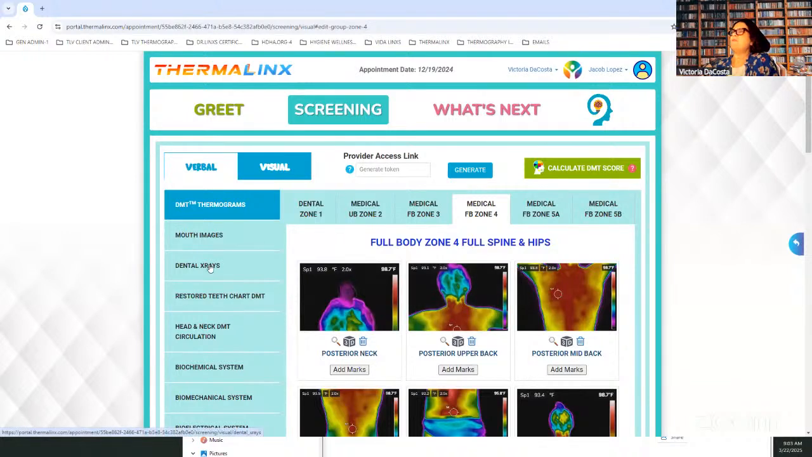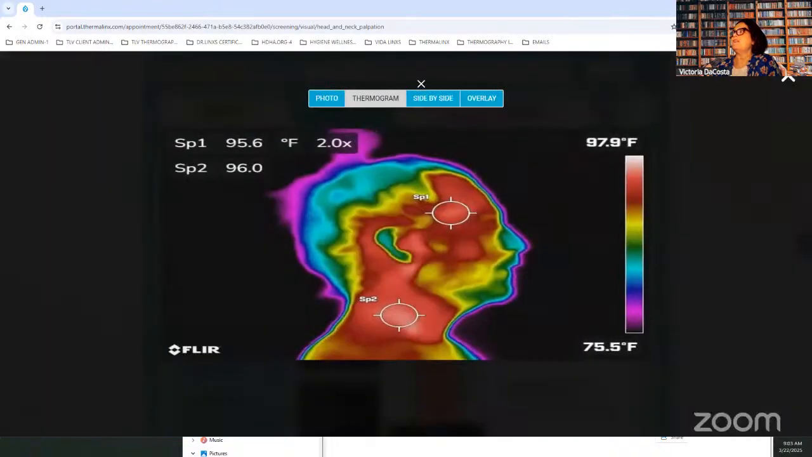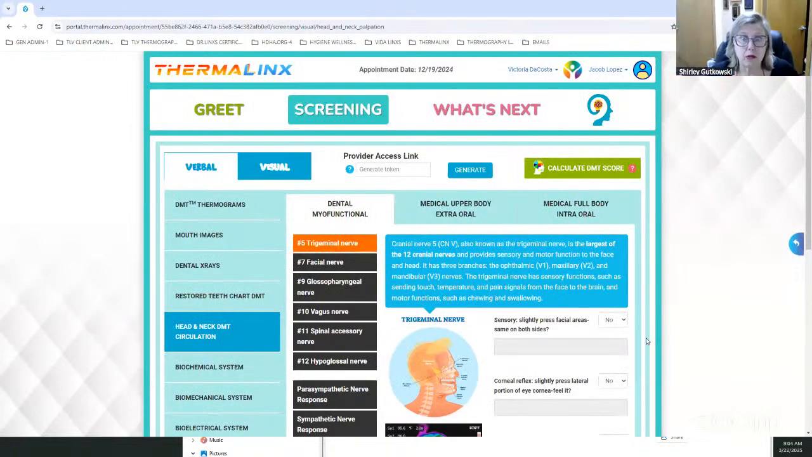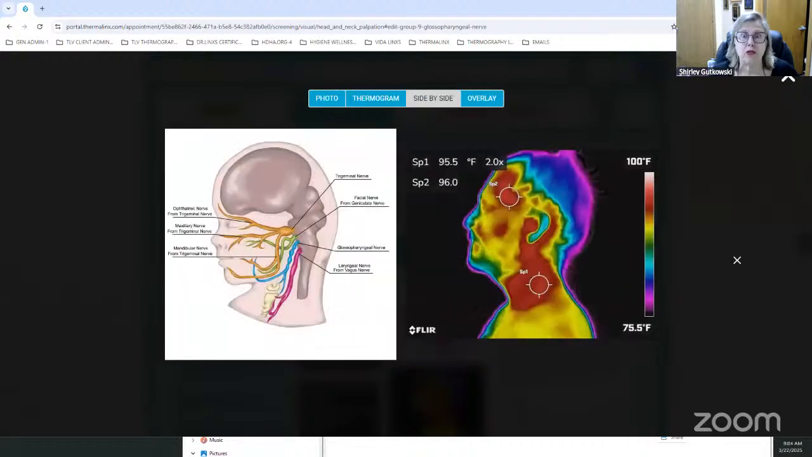And so what I hope to do is, and you said they don't like to answer a lot of questions. In the dental myofunctional, here's the nerves. We can literally look at these nerves and see, here's a trigeminal nerve, and ask a few questions, only 3 or 4. We're not going into detail, but we're figuring it out. We don't have to have them do all the figuring, right? But we do want to know, did they have an accident? Did they get a baseball in the mouth when they were in junior high? We want to know all of that kind of stuff. But they're going to forget.